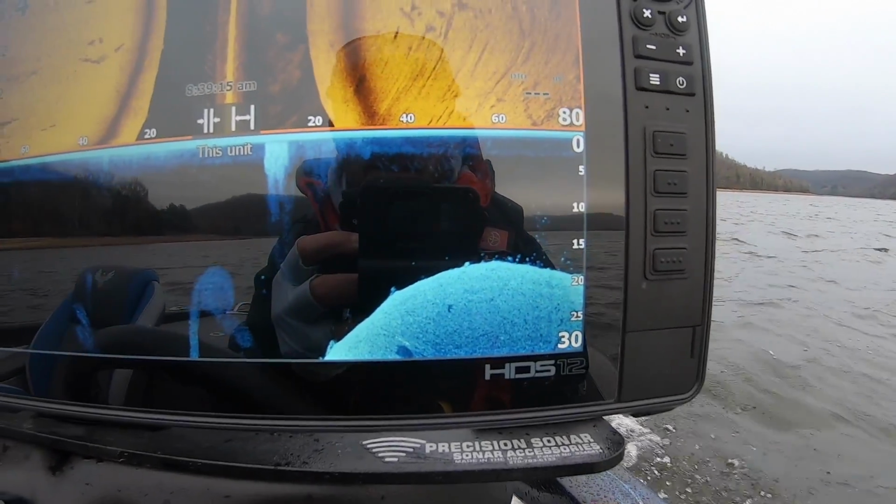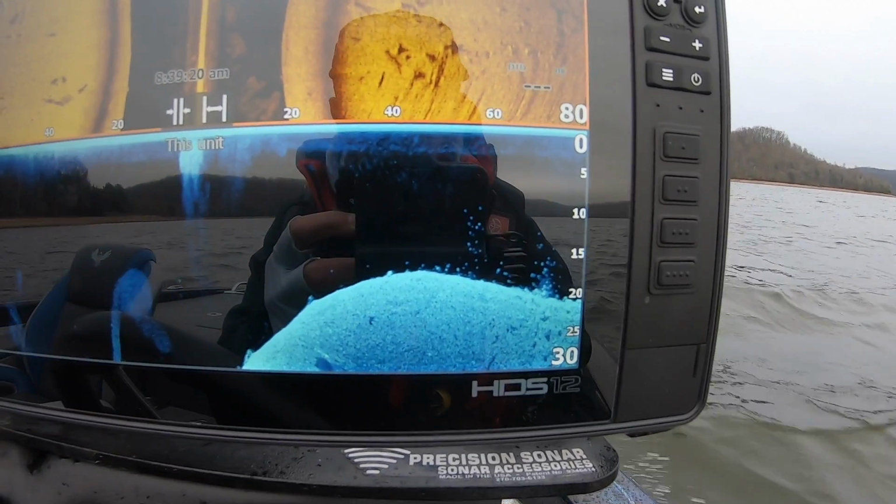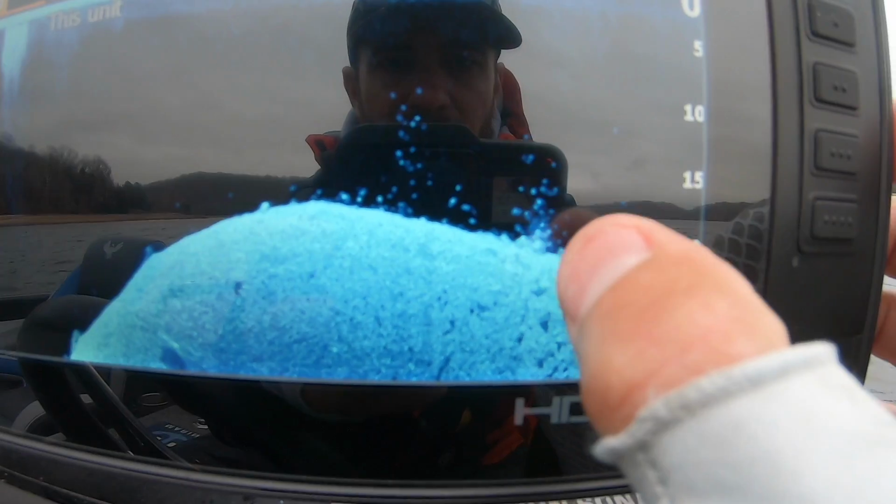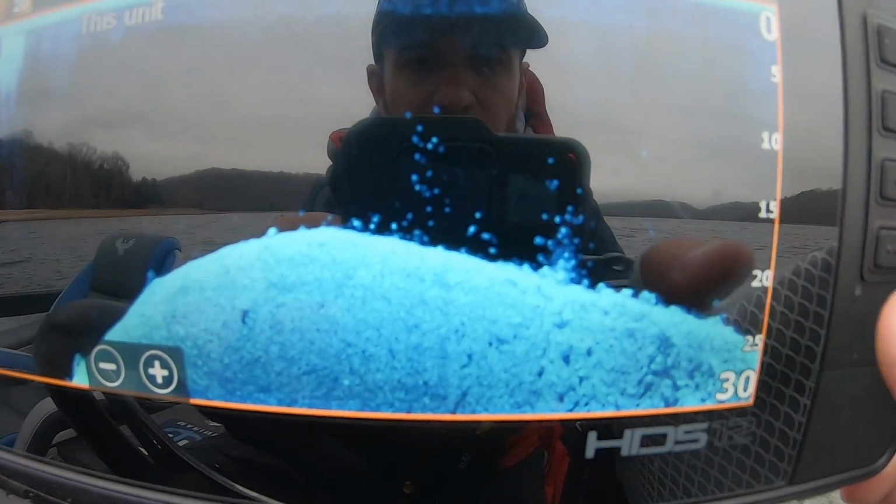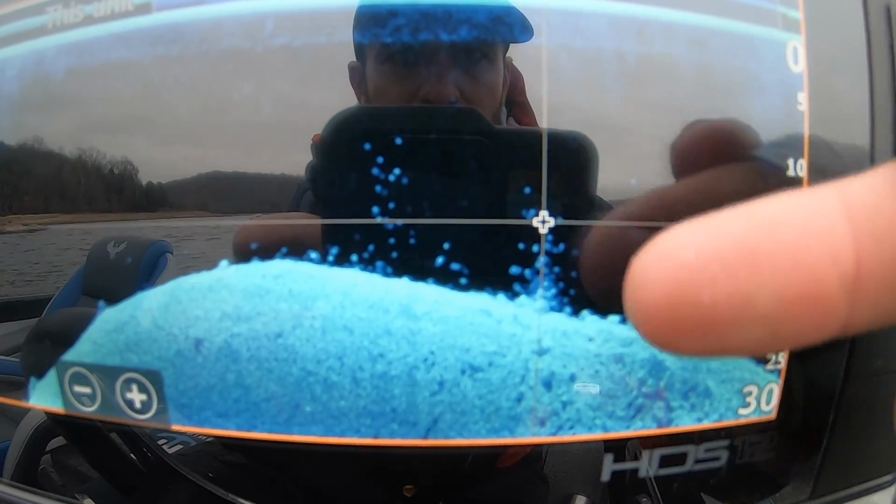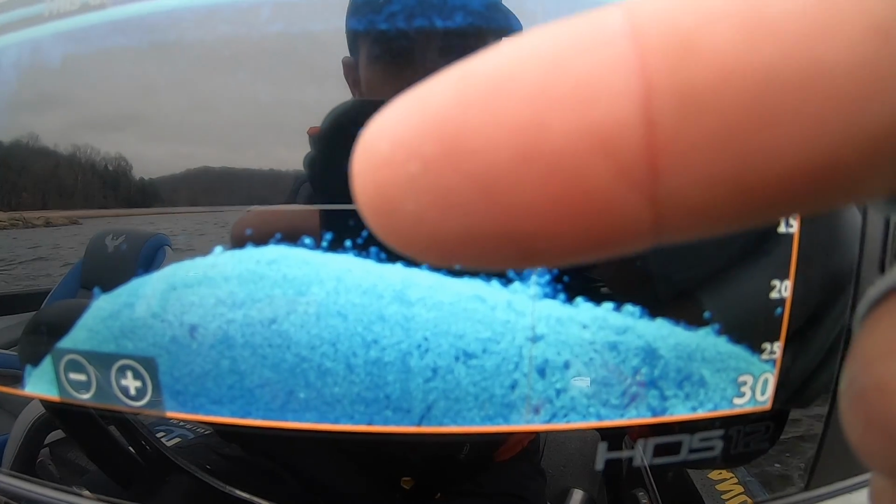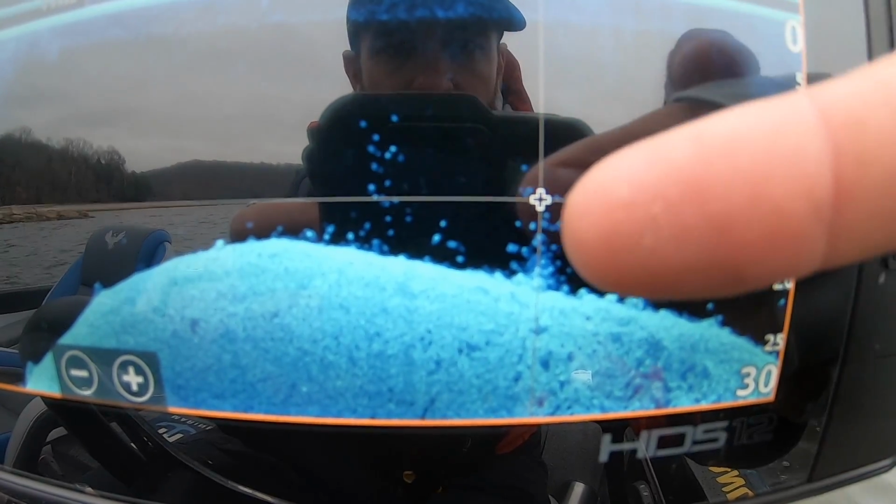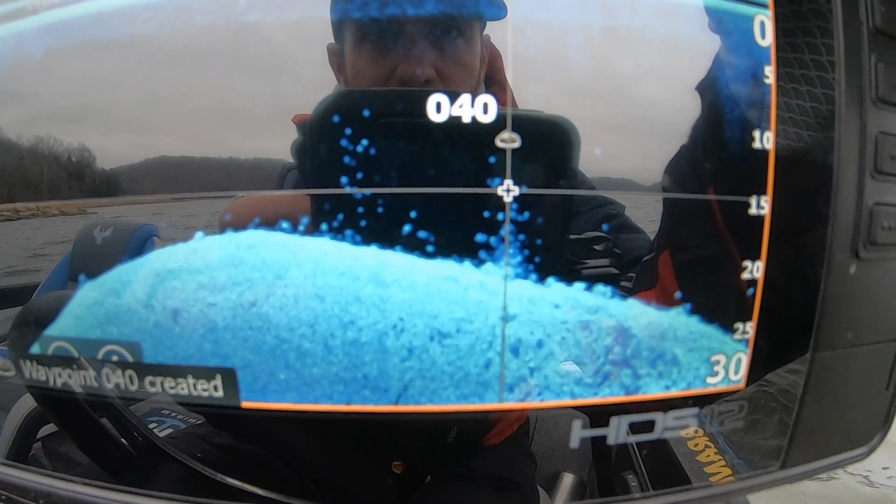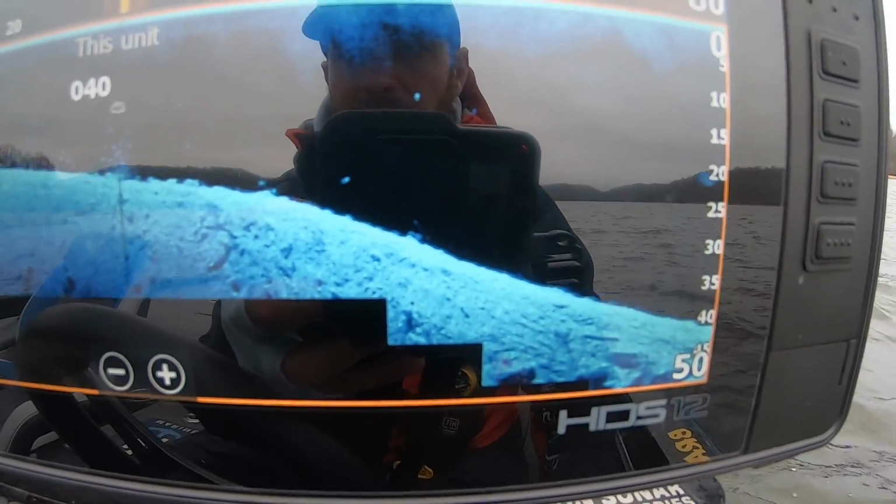All right, now check that out right there. Y'all see how, yeah, that's crappie. I mean, there ain't no doubt. Y'all see how those fish are sitting on that brush or whatever that is. Let me stop this right here so I can explain. See how those fish are sitting vertical? They're kind of stacked on top of each other. Here's a school of crappie right here. Here's a school of crappie right here. I'm gonna mark those, and we'll come back and fish for them later. Those are crappie, there's no doubt.